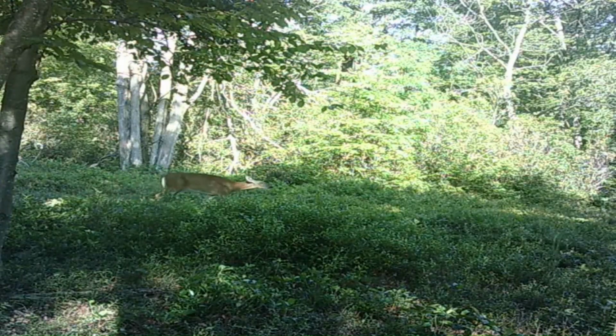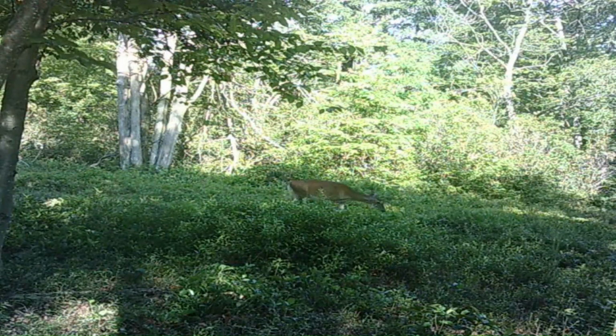A doe wandering through either in the early morning or late evening. Another one through in the daytime.